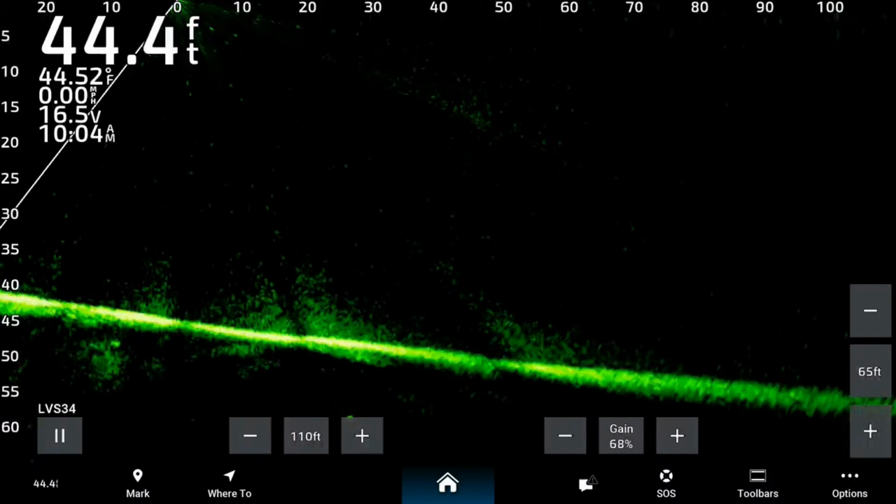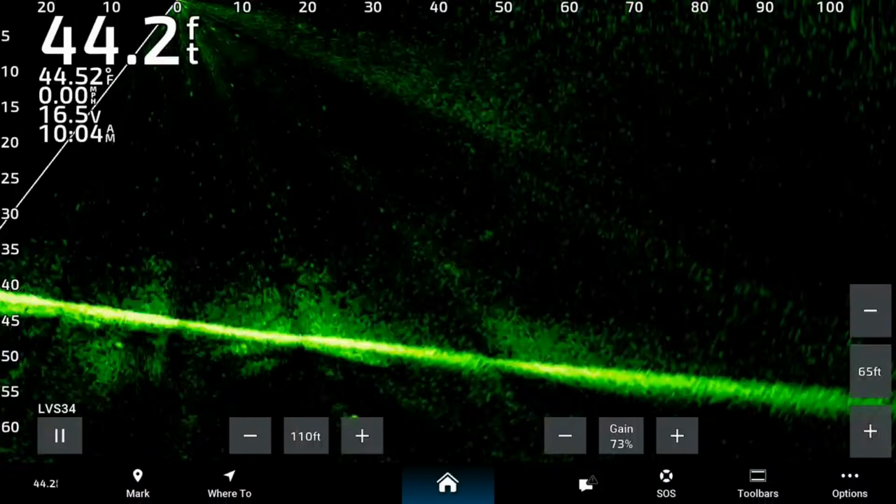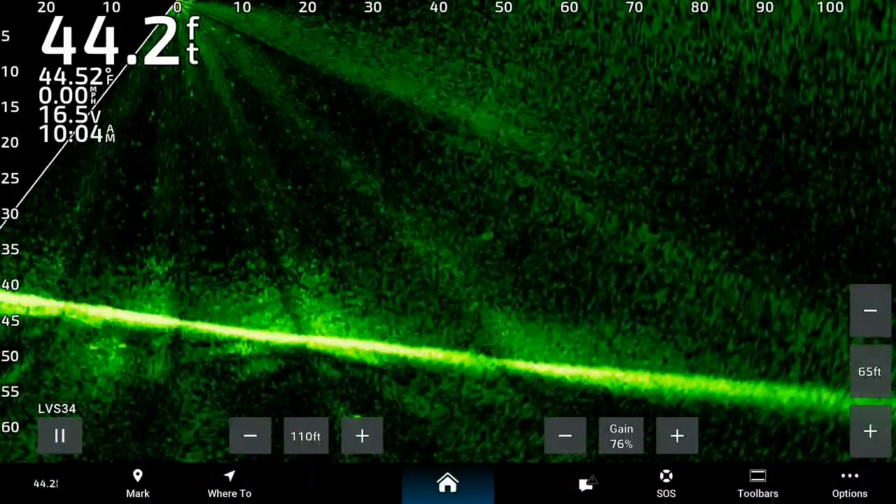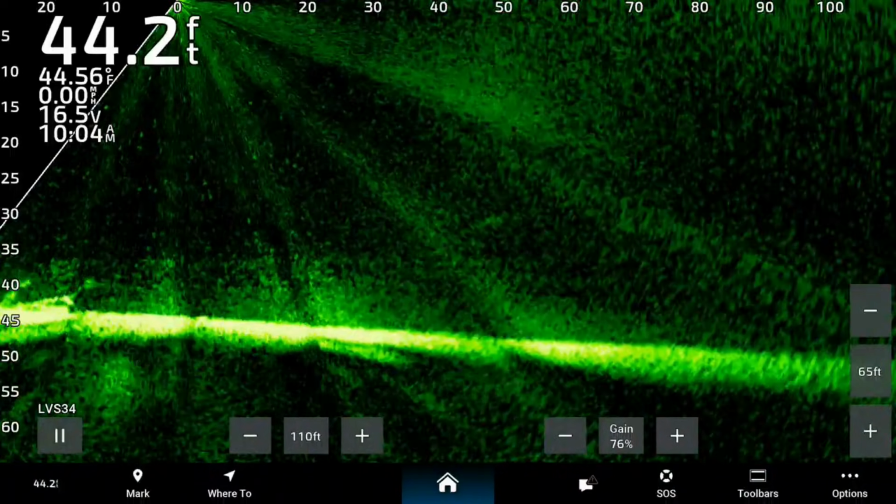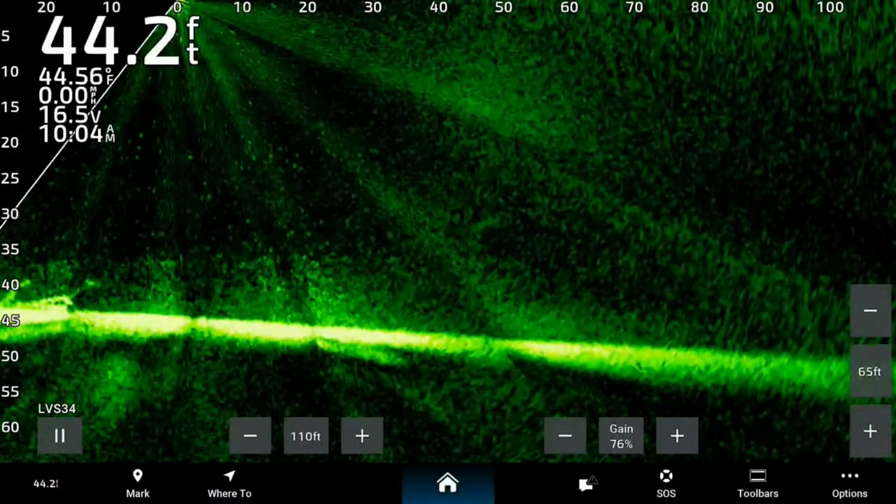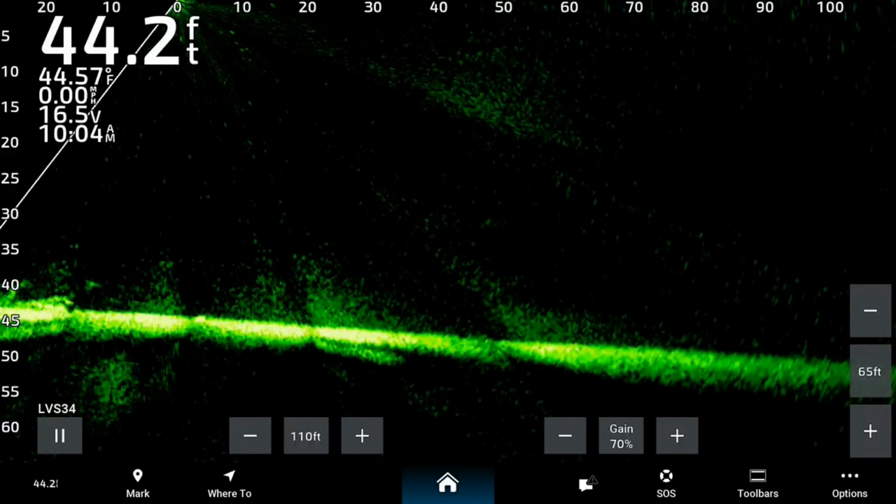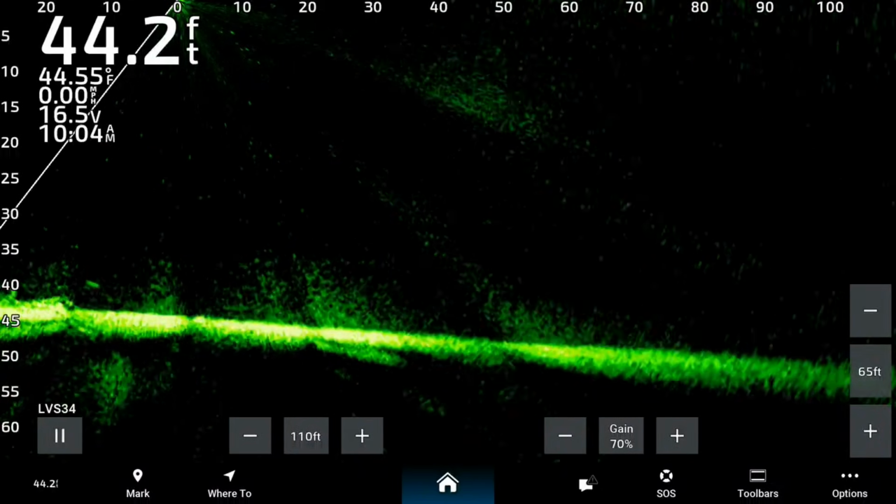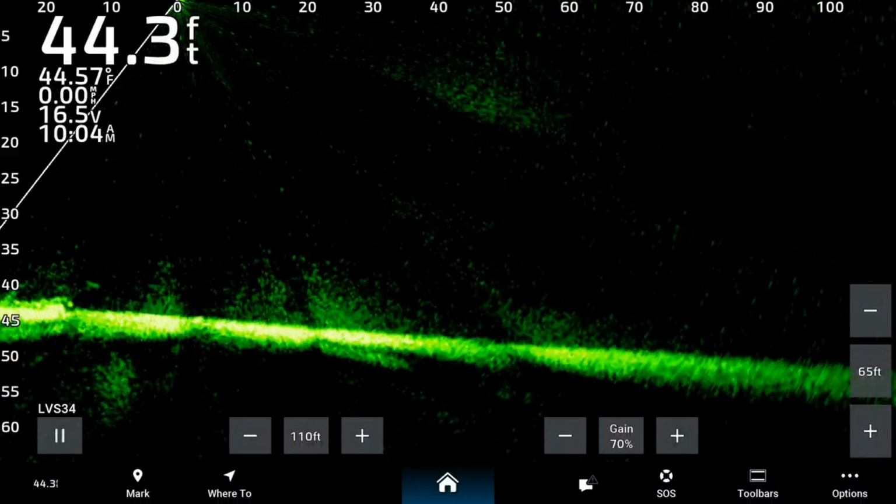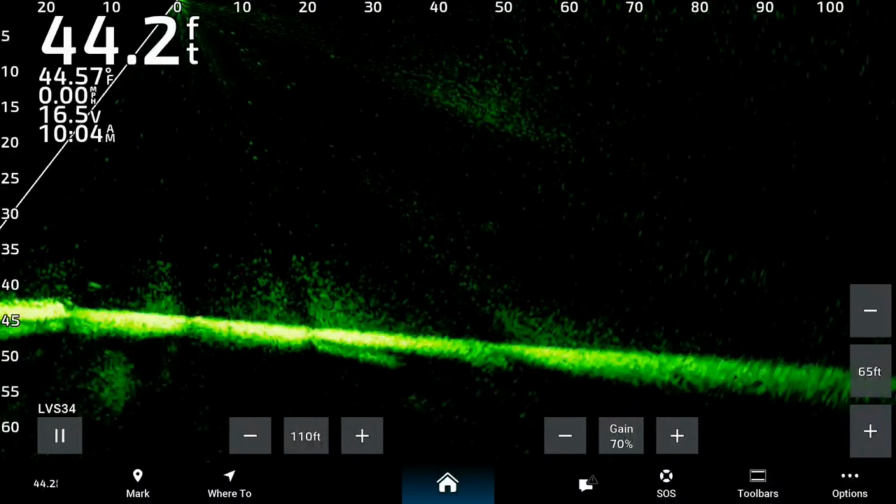Now, when we're trolling, we're basically going to be playing with our gain, and you can see as I move around, I have a little bit of a ghost tree. I'll usually start out with my gain around 70% and move it around from there. The answer is there is no set setting. I may start out with these settings and then have to move around a little bit as we go. So we're going to play around with it.